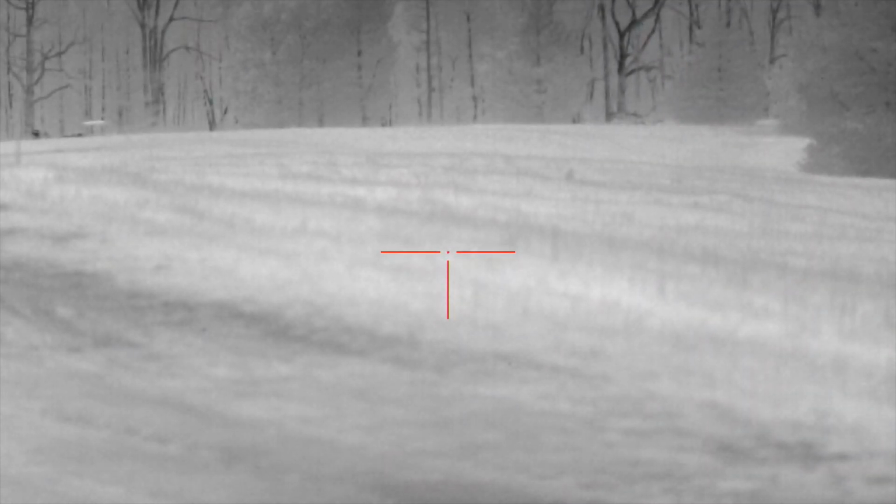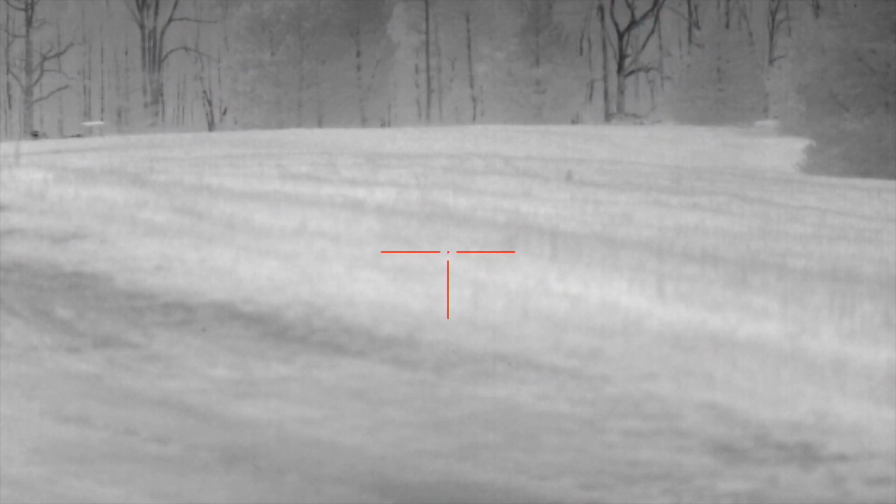Is it that far? Because, you know, I told you those dogs hang out on that ridge, and they run into that field. That dog's on that ridge. Guys, we got...